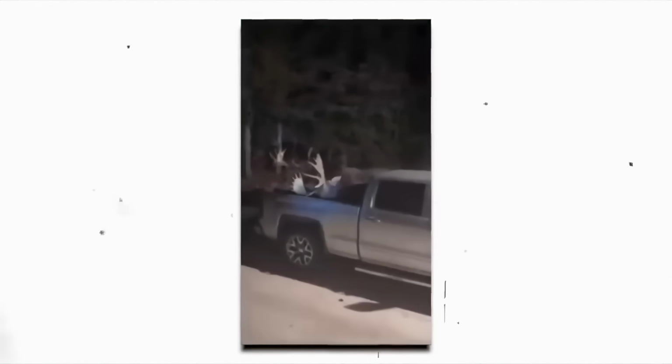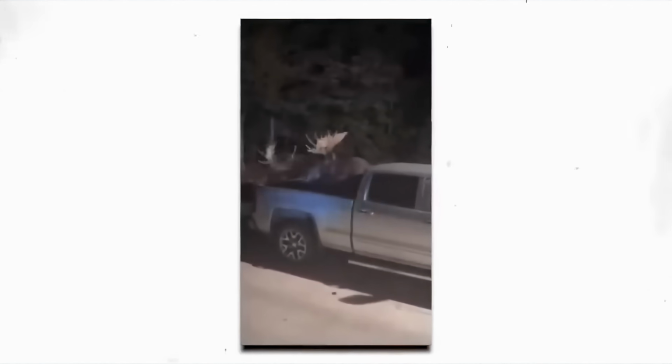They smash into the vehicles. There goes a mirror. And they eventually end up in the bed of the man's pickup, where one of their antlers gets stuck. You can tell by the pause that when they're in the truck, they've realized they've gone too far. They overdid it. Just an incredible camera capture.